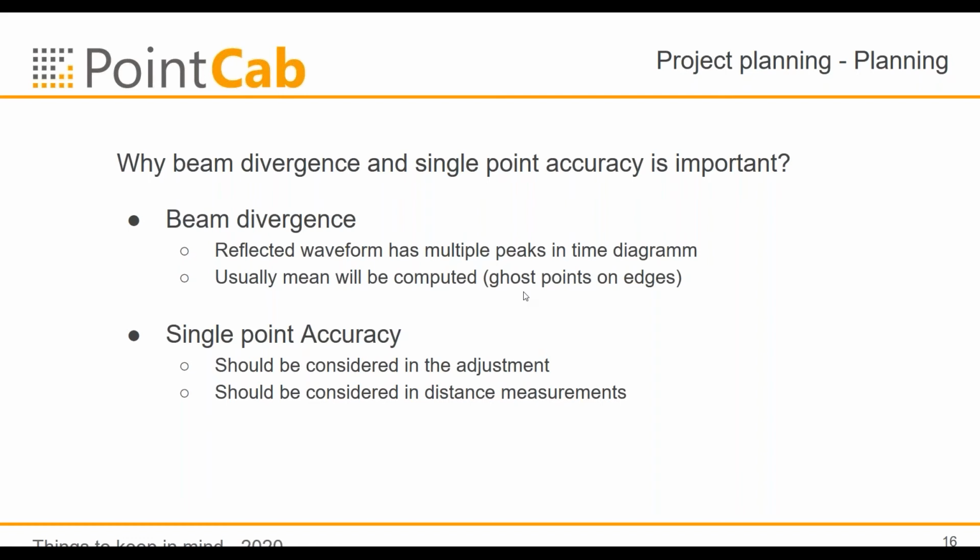or on other edges. And as Richard already mentioned, the single point accuracy is very important for A, the adjustment, and B, for distant measurements in your project. Because if you measure huge areas with only one scan and your measurement is 2 centimeters off, you have to tell your customer that you have this accuracy and that you are not able to provide them something better.